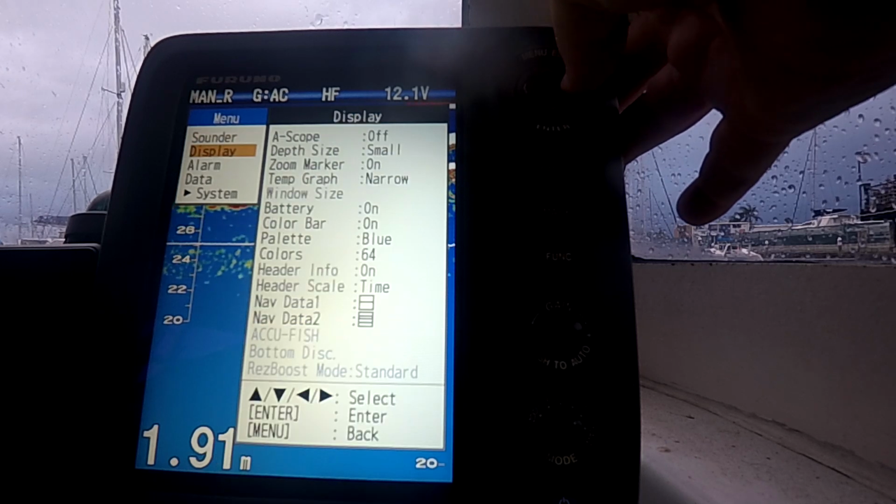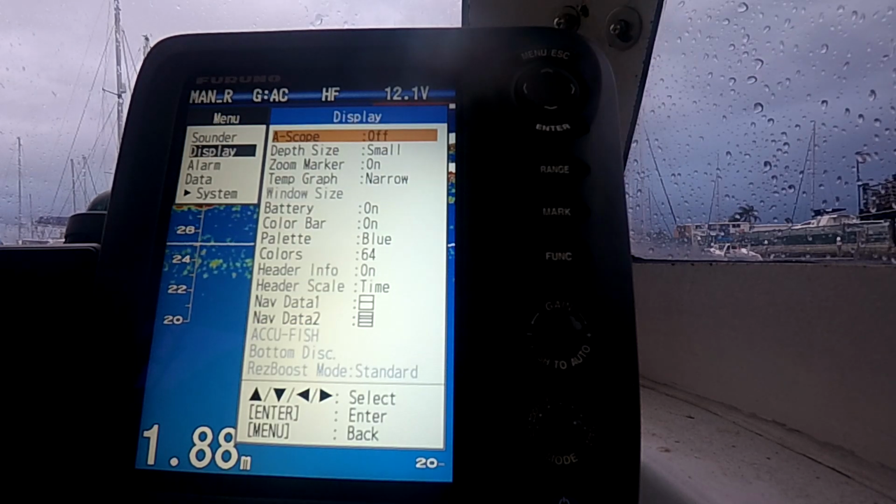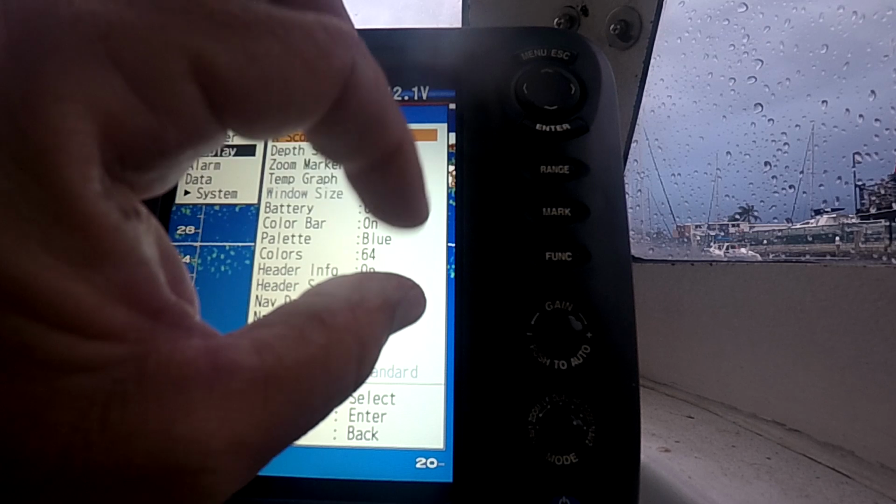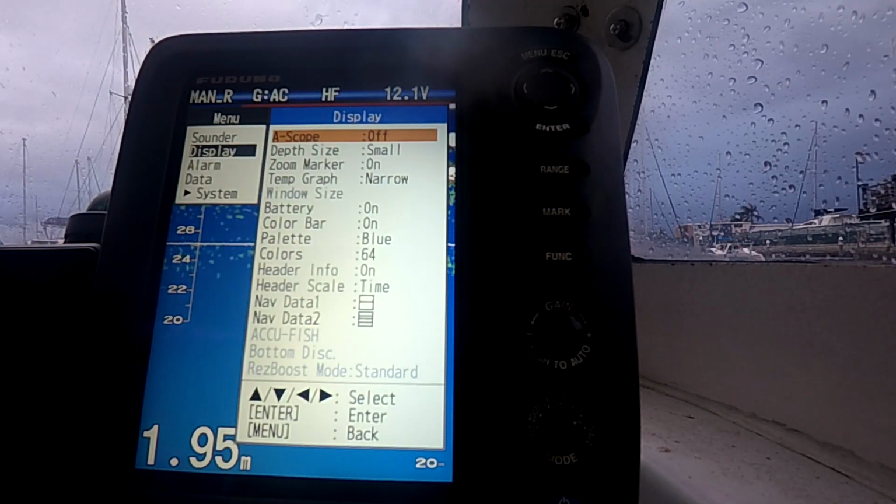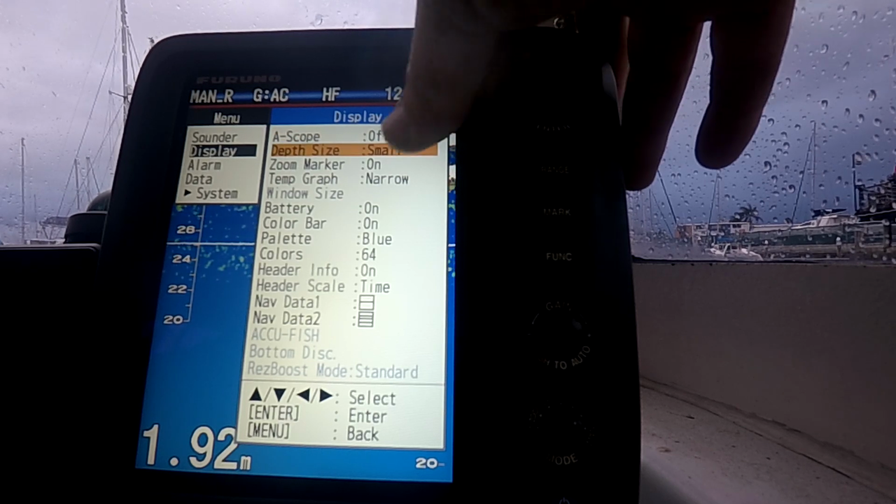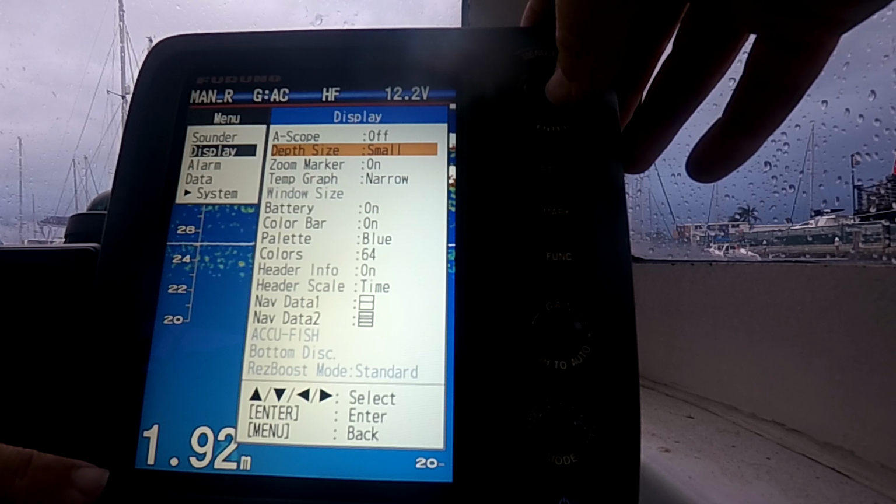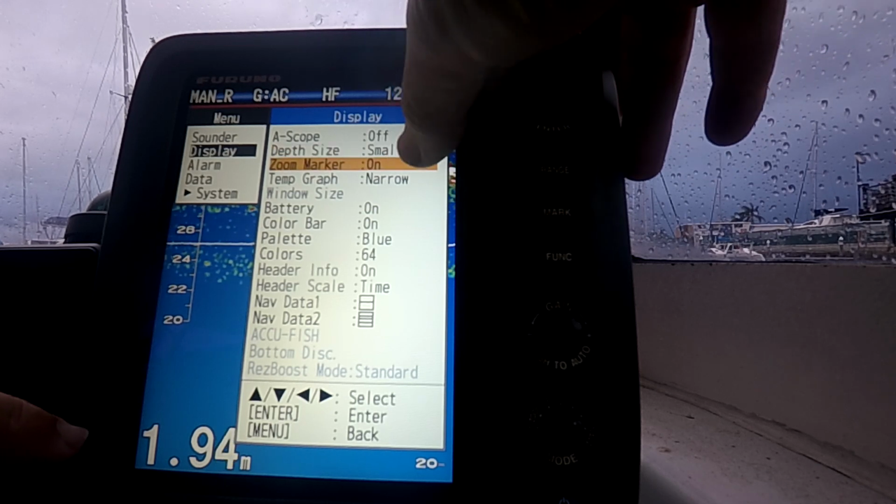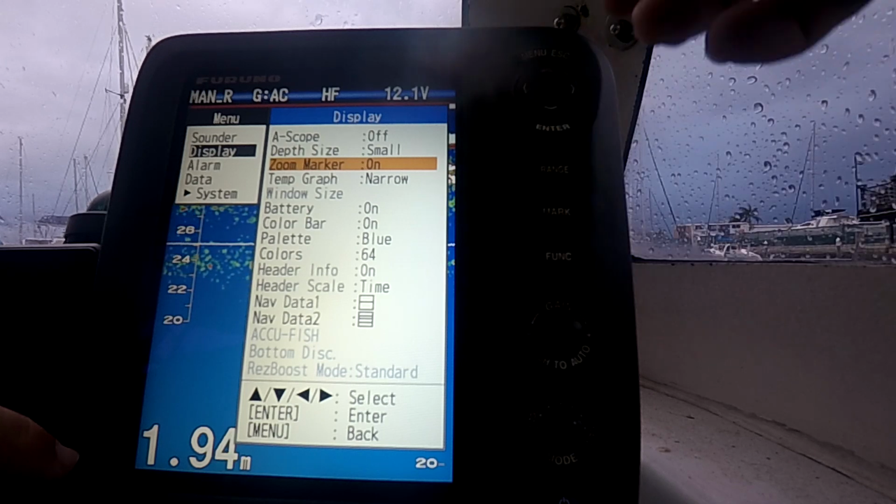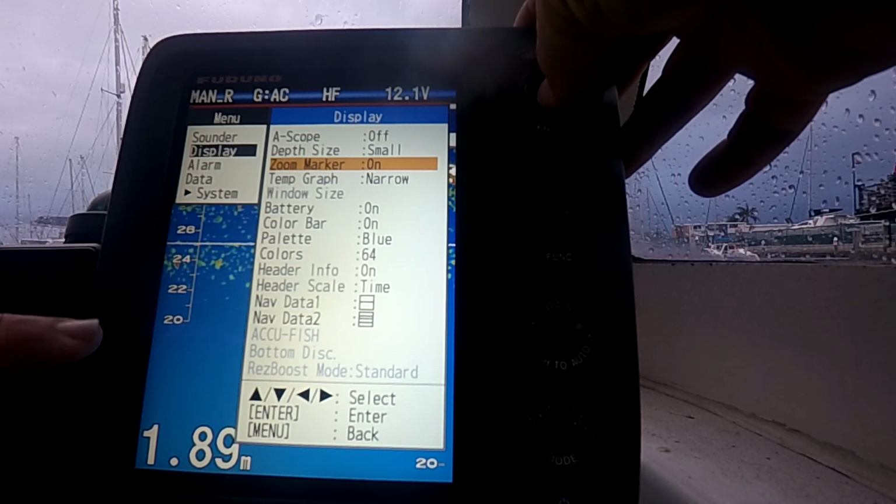Come back down into display. So I've got the A scope off, but some people do like the A scope, like on the side here, like the old flasher transducers from the old Humminbird Lowrance Bass Pro days when Bass Pro fishing's first started. Depth size small, so I've got good eyes, I only need it small. Zoom markers on, so that gives me my little line and my depth when I set up my zoom, full marker zoom.